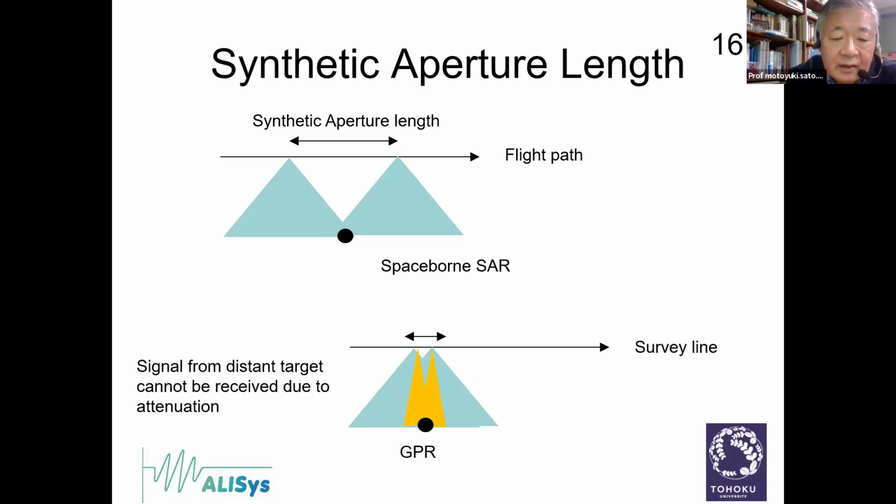The black dot shows the position of the target. While the antenna radiation pattern covers the target, this data can be used for synthetic aperture processing. We call this the synthetic aperture length, and it is normally very long, maybe a few hundred kilometers for spaceborne SAR data acquisition and processing.